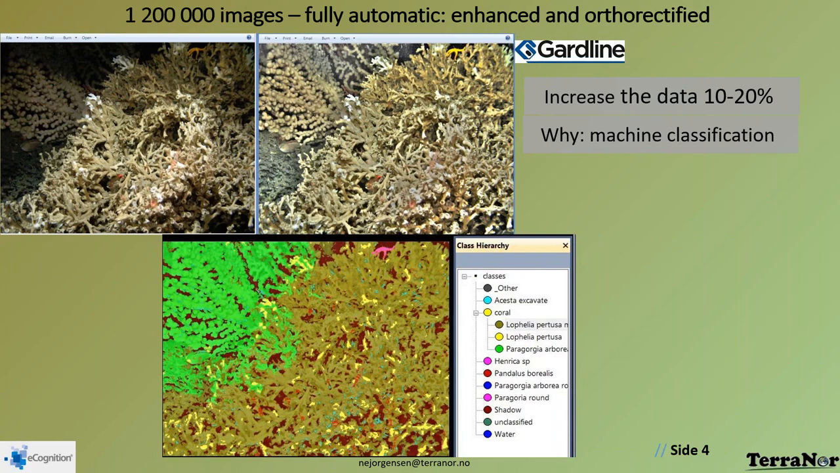It's coral. And both Lophelia and Paragorgia, the two coral types you see here on this image, can grow down to 1,000 to 3,000 meters. Not much light down there. Normally the coral would like to be down to 60 meters and have nice light, but here they have that.